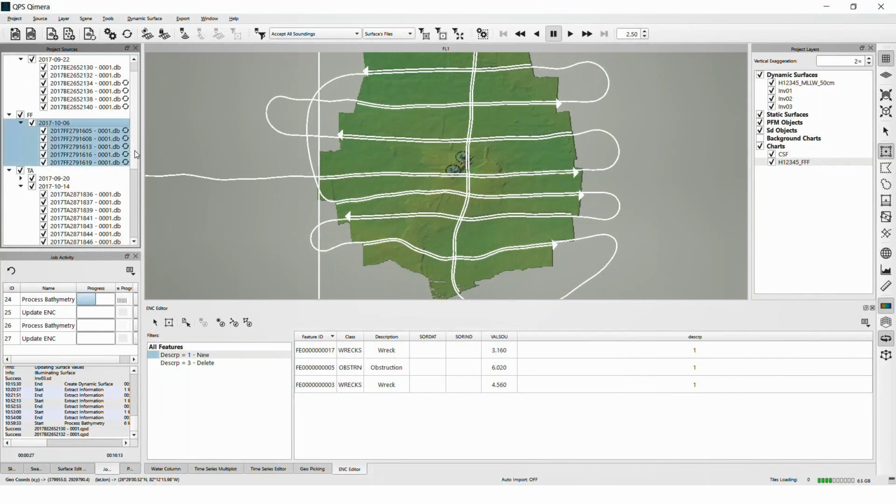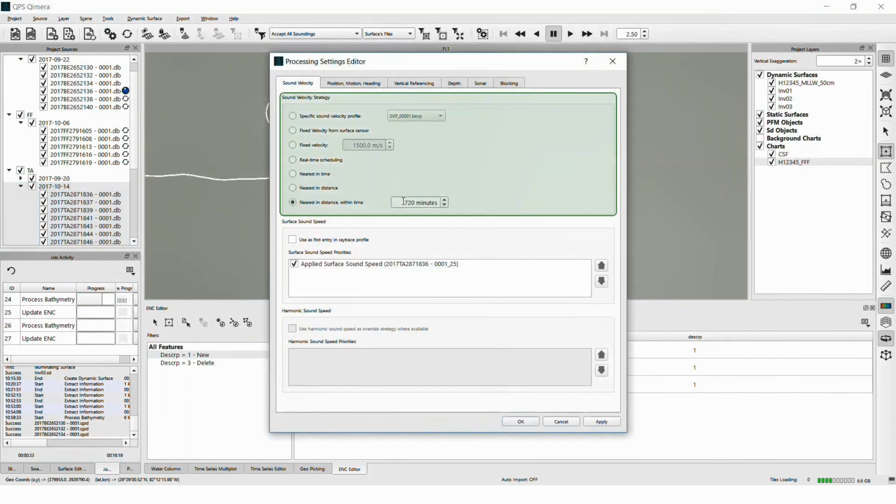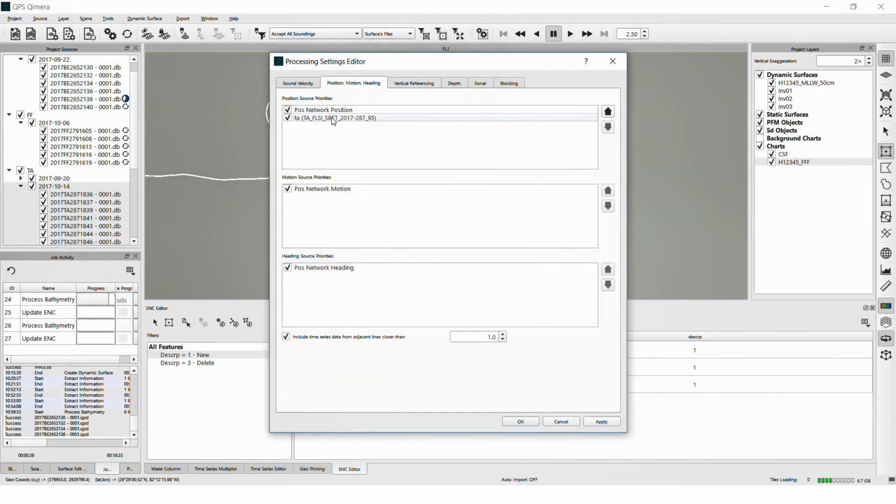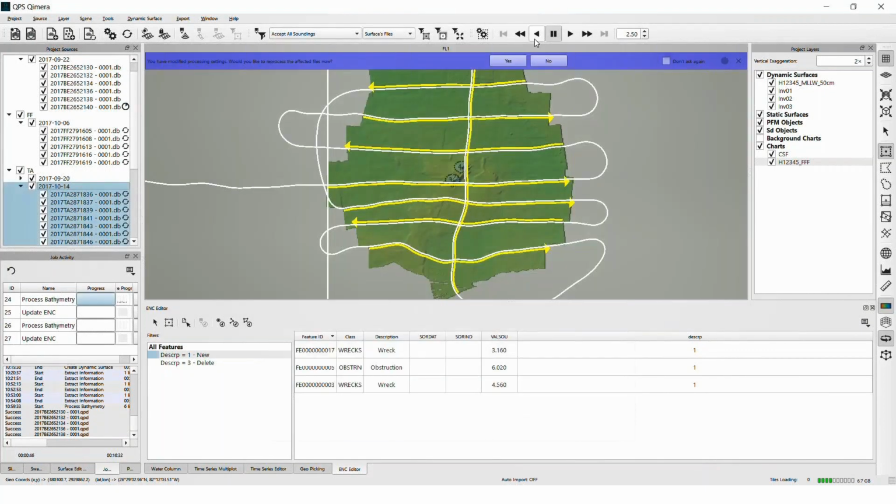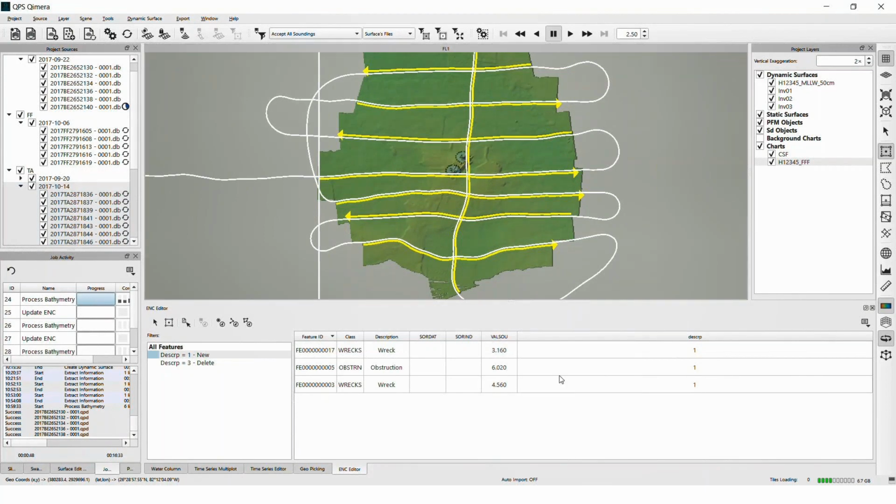I'm not having to wait for this processing to finish. You can actively QC or add further processing queues, as I'm doing. That's another really nice thing. So, okay, the last vessel, I'm putting the SBET on top horizontally, vertically, and then kicked off that processing. And now I'm just going to sit back and wait.